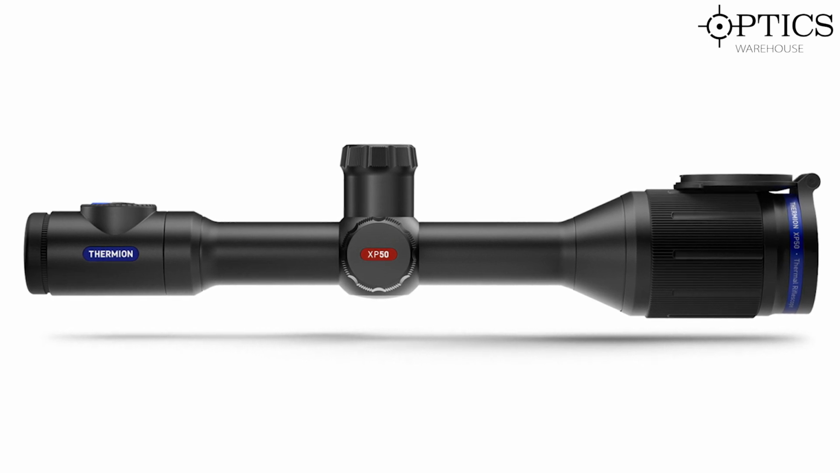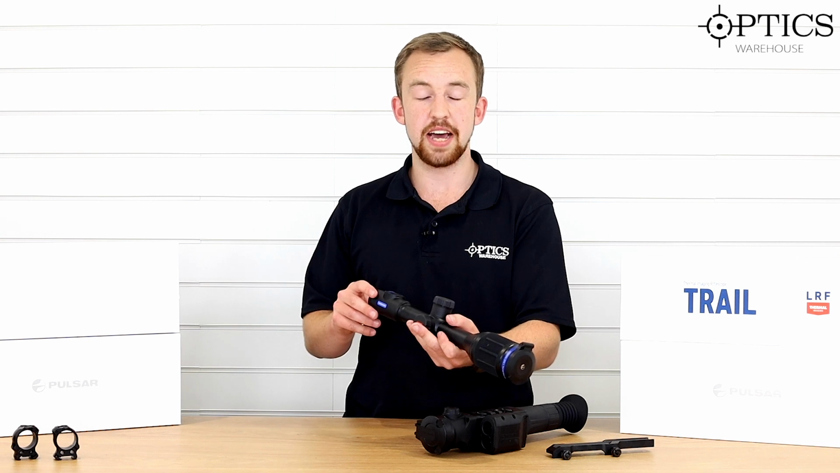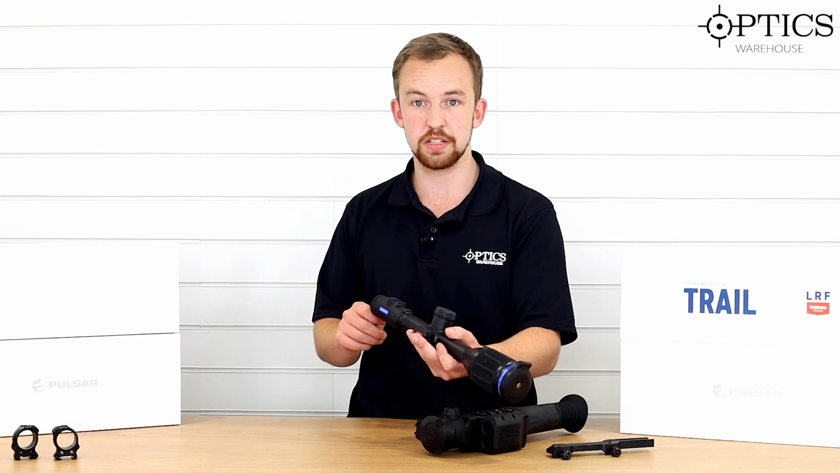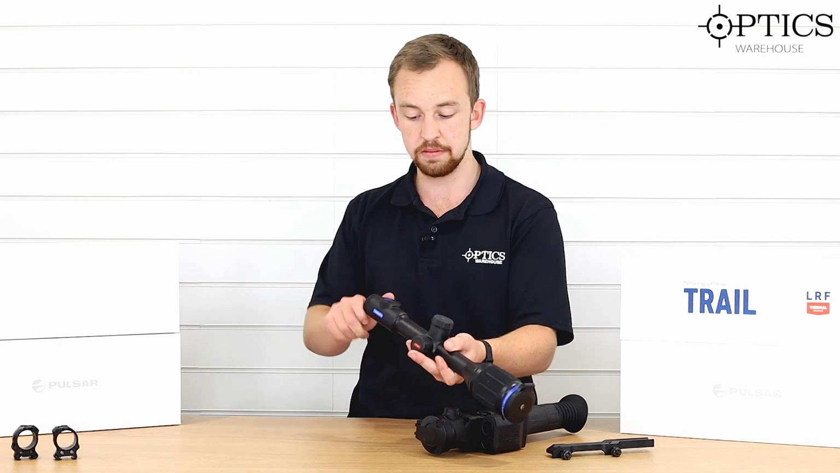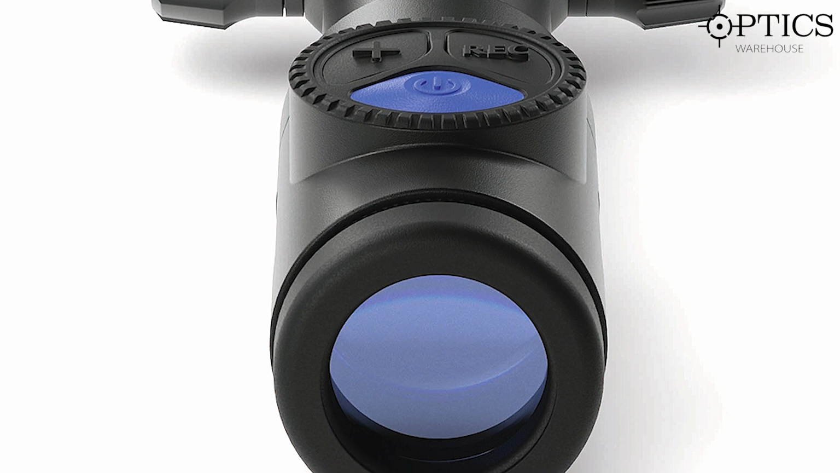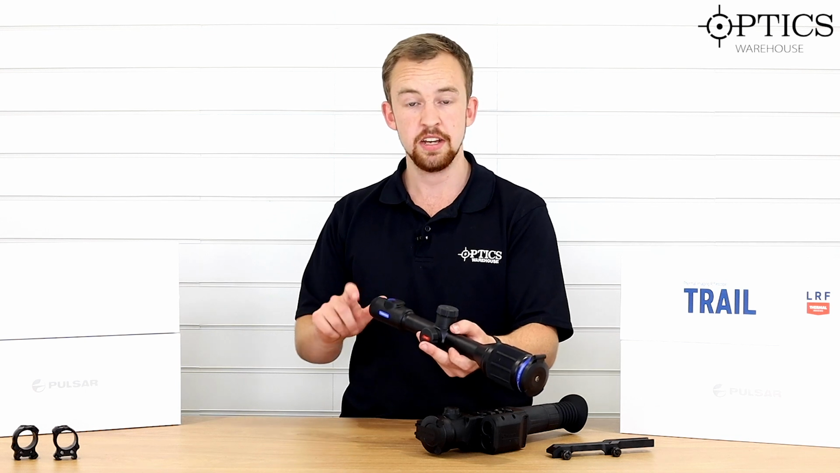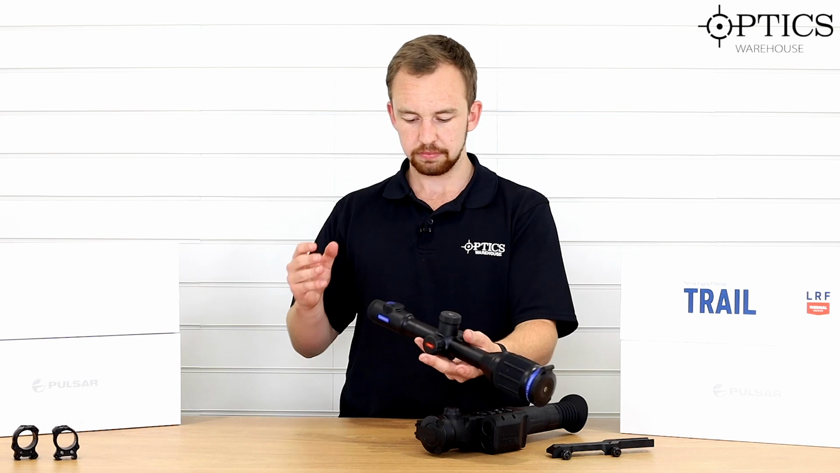In terms of the scope itself, let's start at the back like we did with the Trail. Looking like a day scope, it actually has the advantage of working like a day scope in some respects. The first is the ocular adjustment, nearly exactly the same as you get on a standard day scope, with a nice focus in and out. It also comes with a rubber eye cup if need be, with a nice magnetic strip on the bottom, so it's easy to clip on and take off, and quite hard to actually lose. Trust me, I've tried to do this in the field.